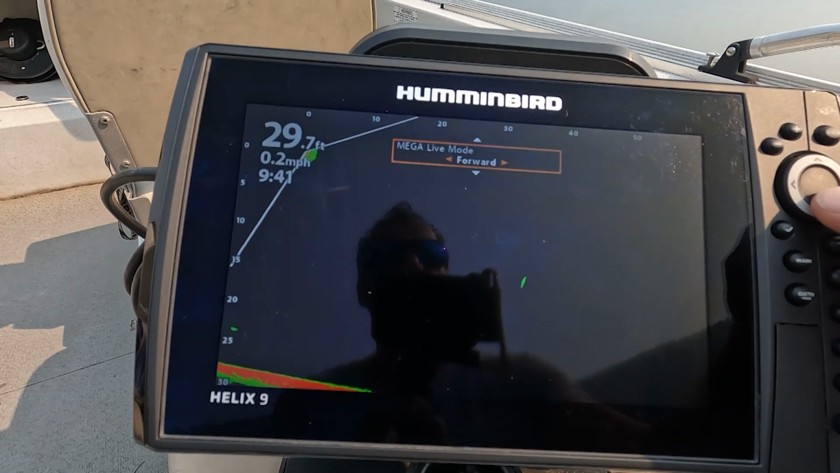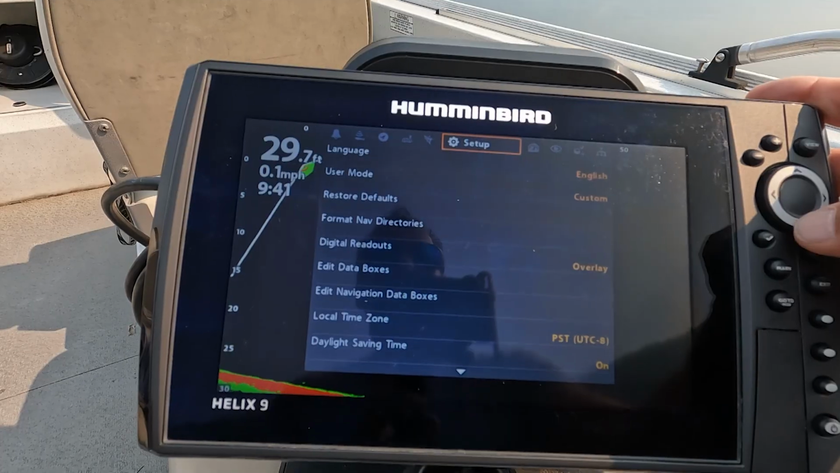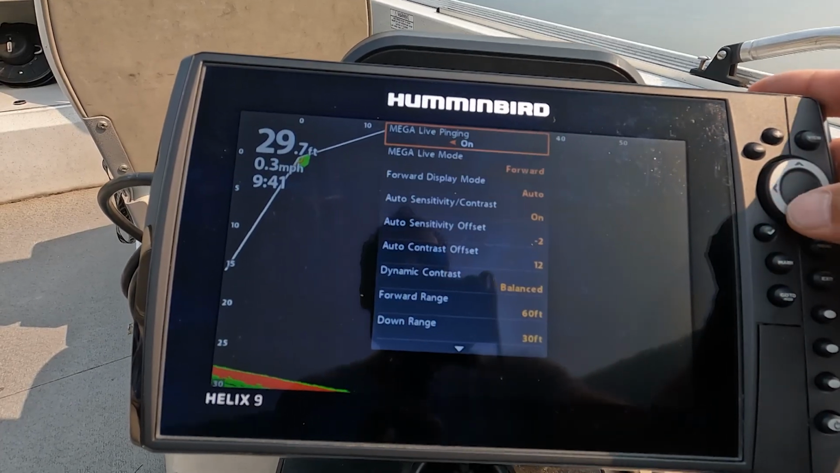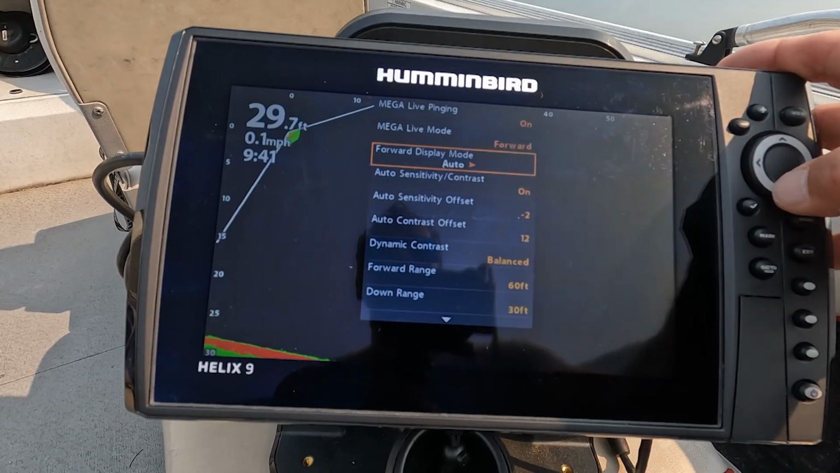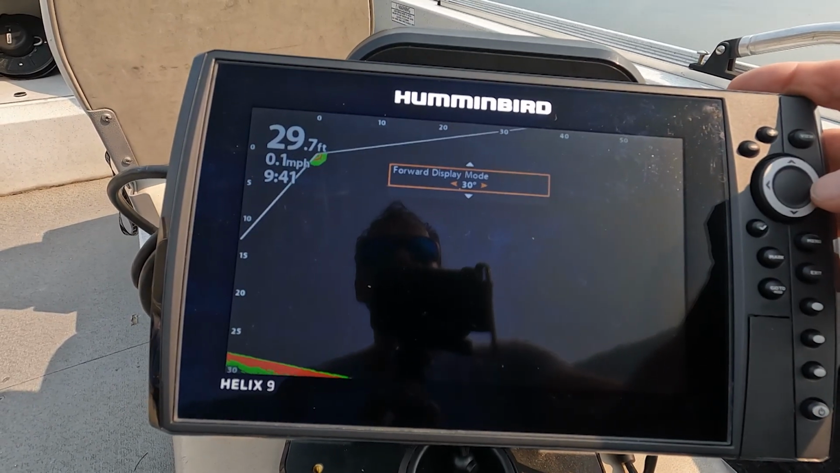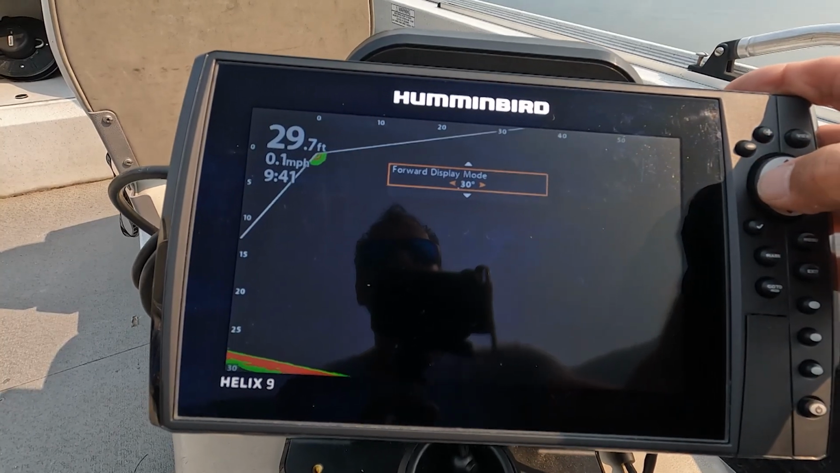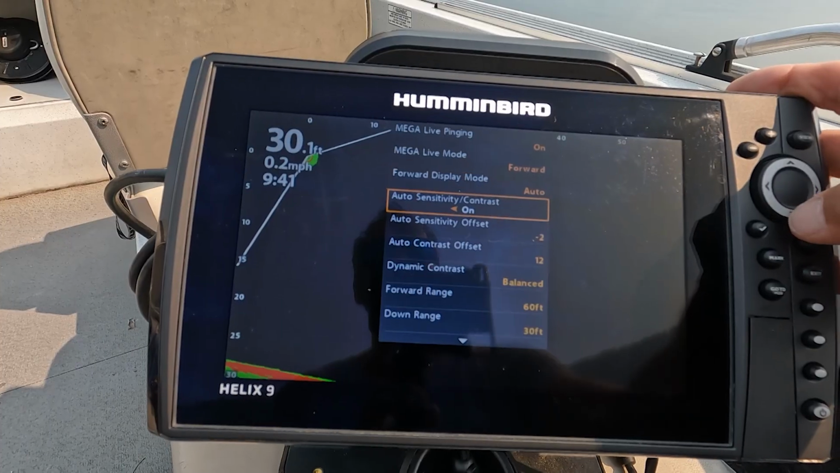And I always like to dial it in, right, so it's at the right depth. So we go back to our settings here. So we got that on forward mode. Forward display mode I've got on auto. This is good. You got different options. You got 20, 30, and 40 degree. I just put it in auto so that it senses the best way to look, which is really good.